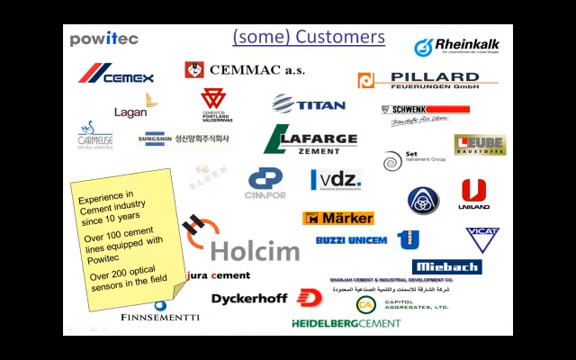So, who uses this superior solution? Well, the global players and market leaders as well as the smaller family-owned cement producers. There are over 100 cement kilns worldwide equipped with Powitec systems, and customers like Holcim and Lafarge are distinguishing the product as the best available technology.